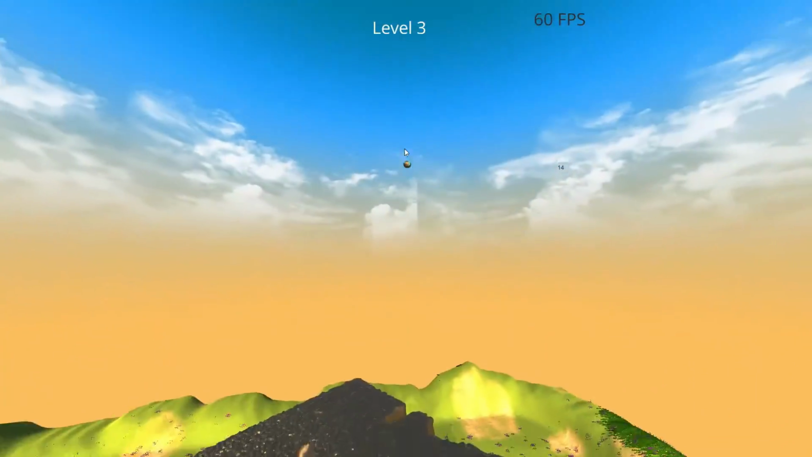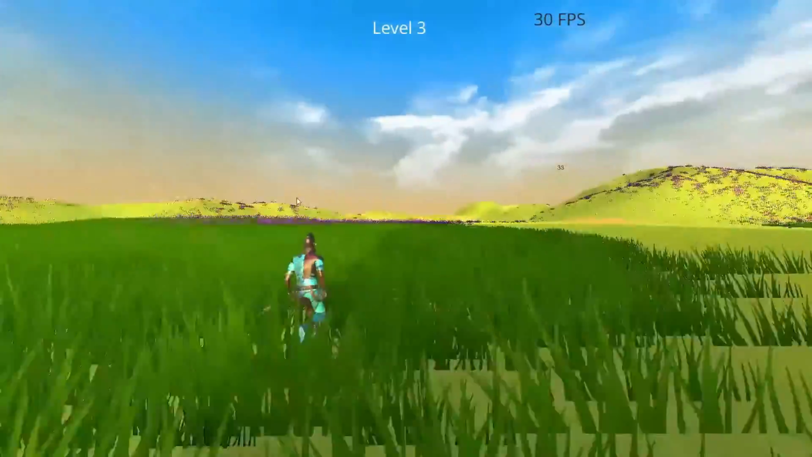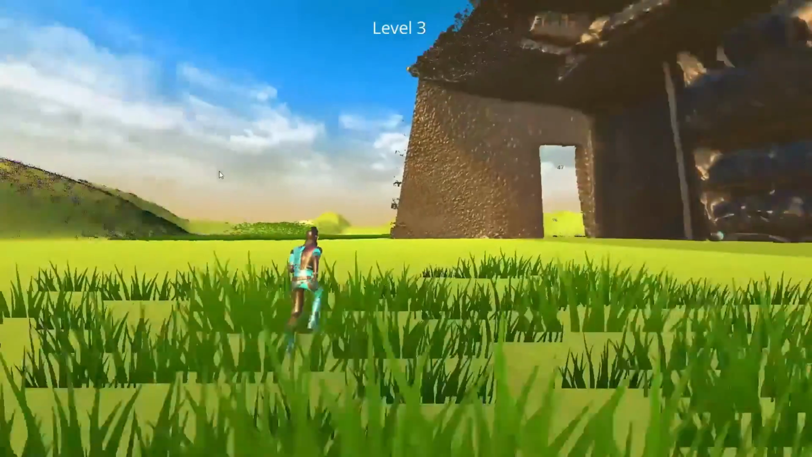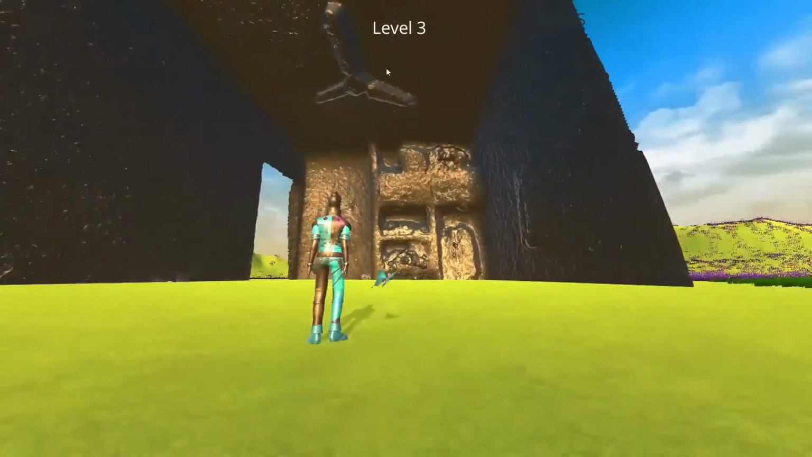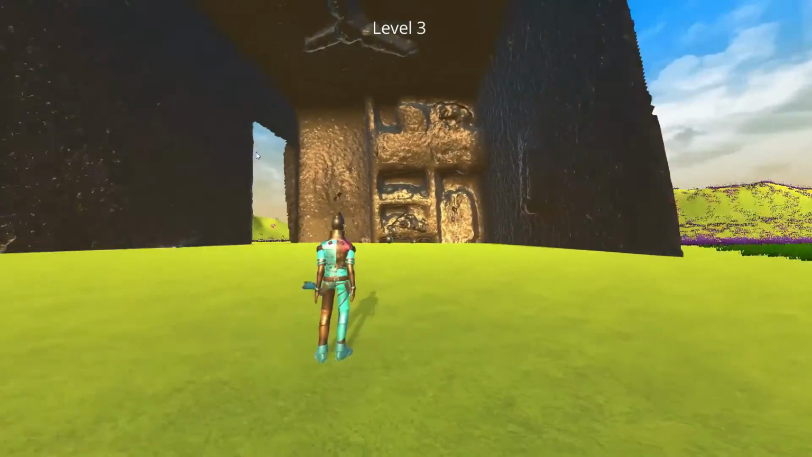You can see here, as I took toward the room, the frame will drop. This is because the size of the file. The developer can further reduce the size of the file according to its need. You can see the room clear here.